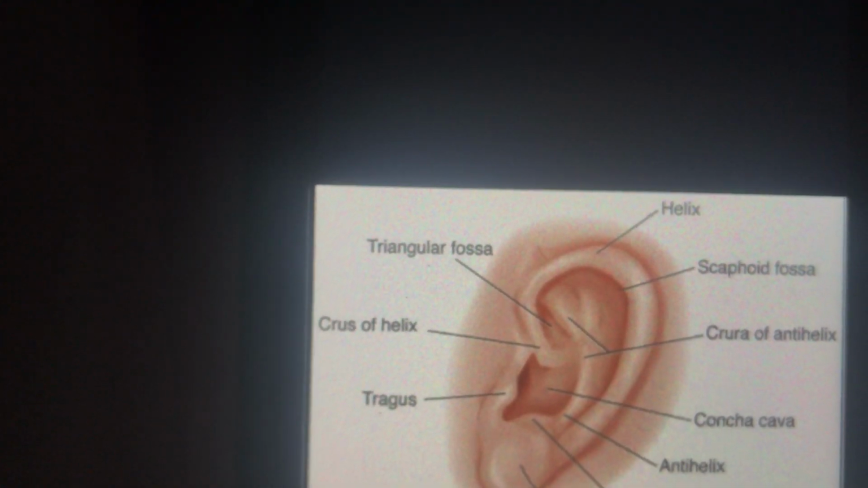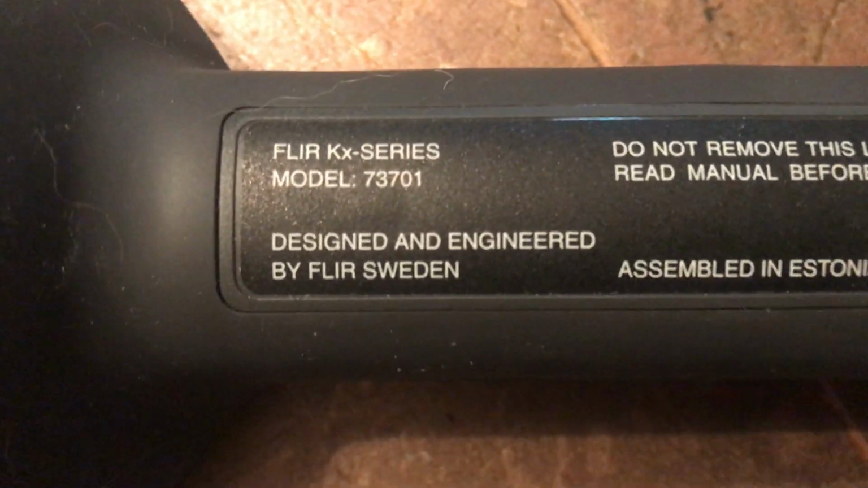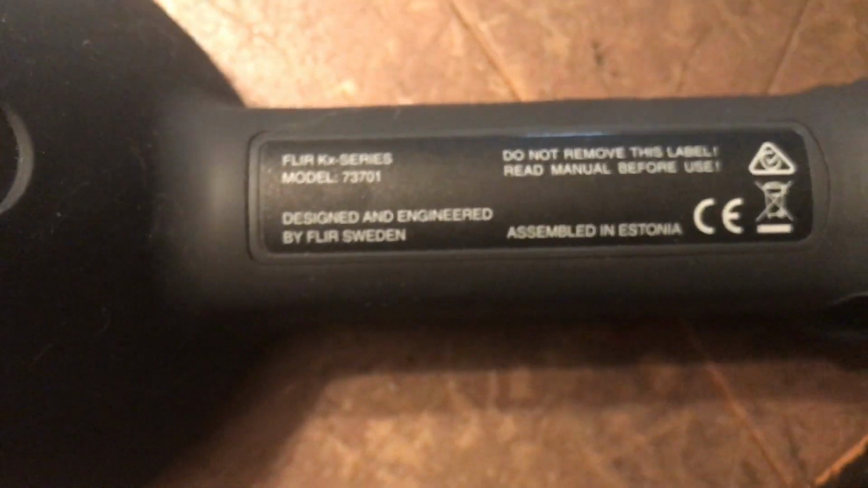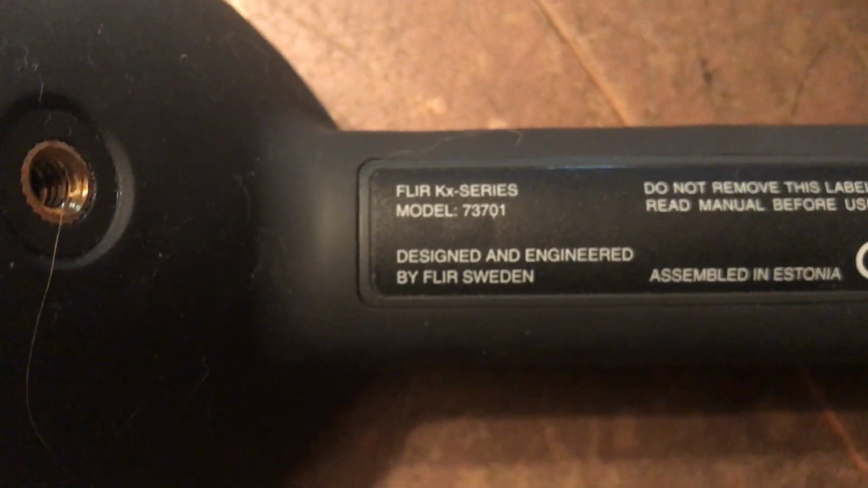As far as the camera that I used, I basically used a FLIR thermal imager. The model is a FLIR K series, model number 73701. And I would think most FLIR K models probably have roughly the same kind of temperature range.